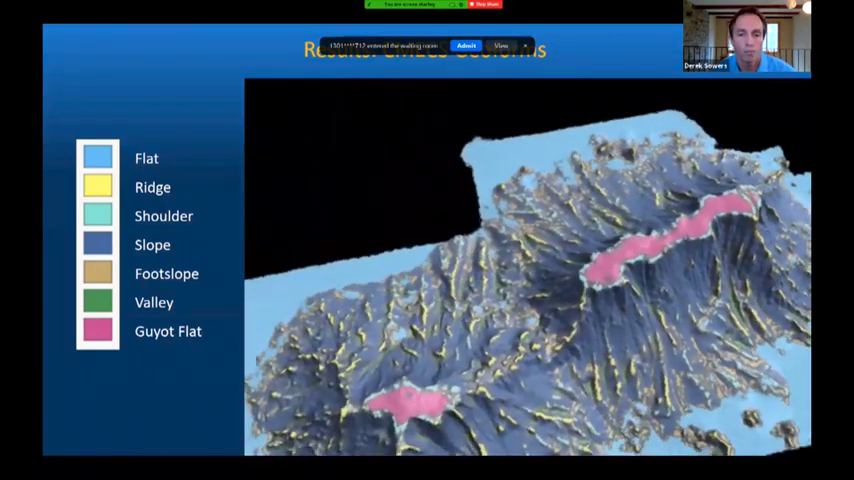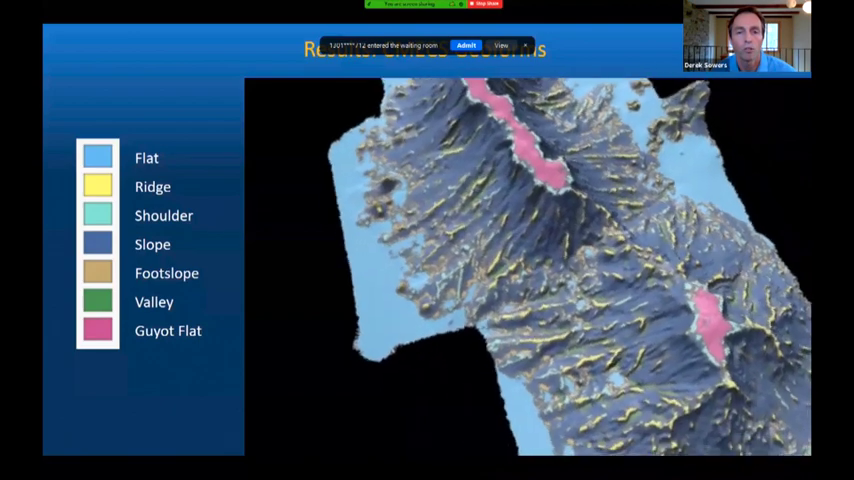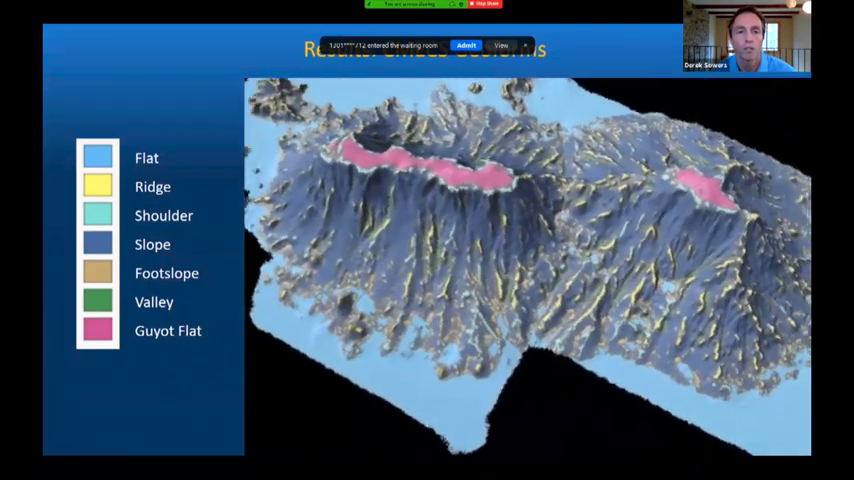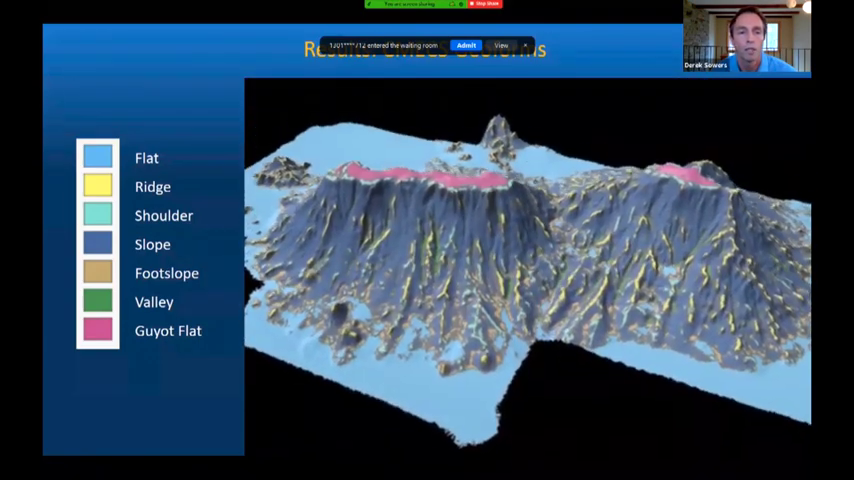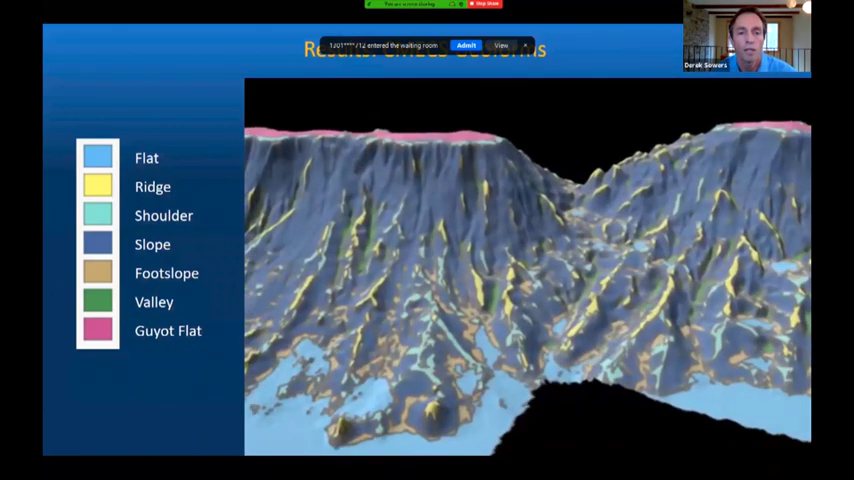And just to highlight, you can see that it's doing a good job at picking out the major geomorphic features: this flat top seamount feature in pink, the steep-sided slopes in gray, the yellow ridges, the blue flats. This is something that could be manually delineated, but this provides a repeatable methodology with clear modeling parameters that can be shared with people.